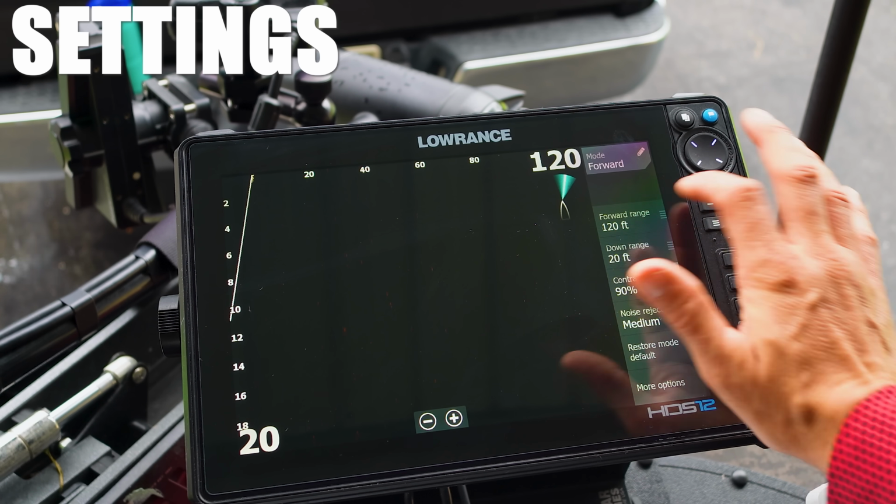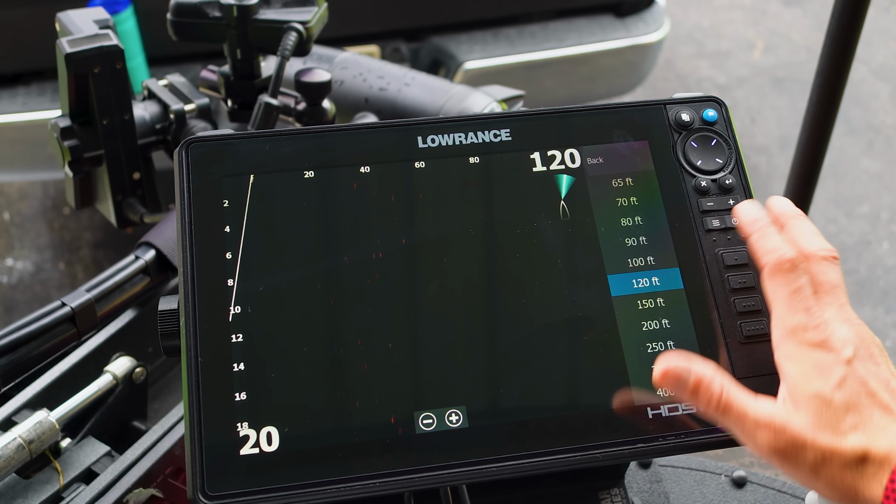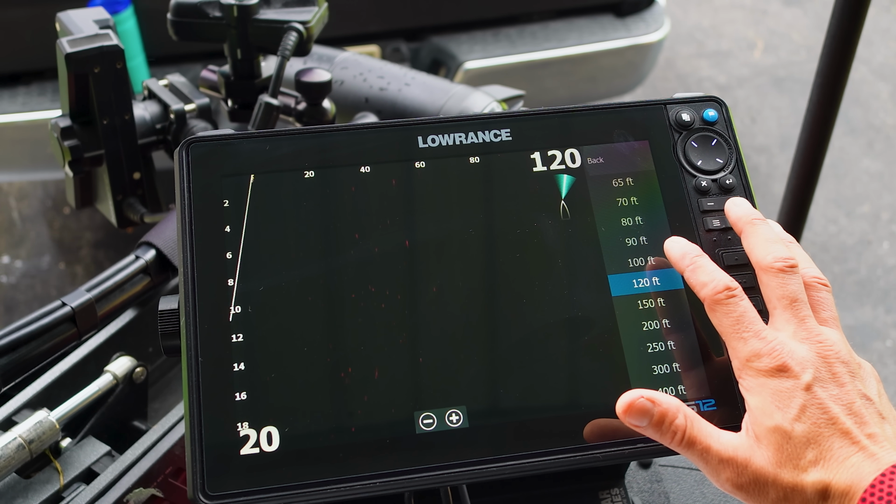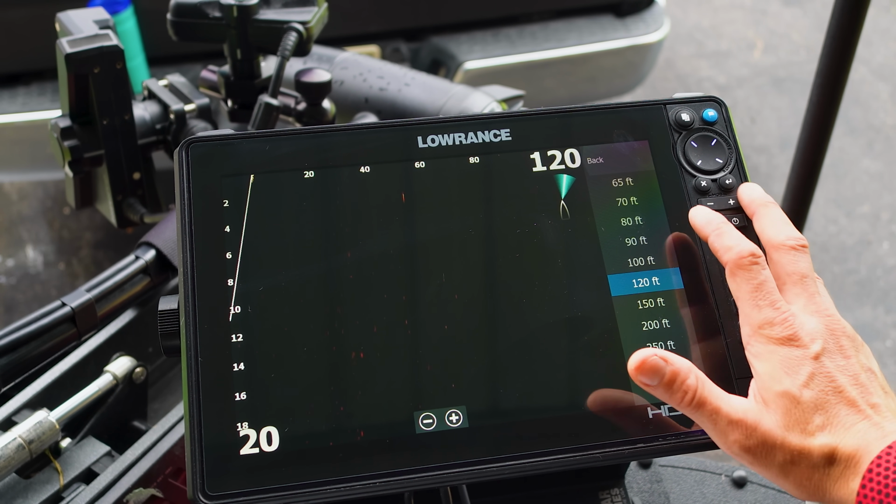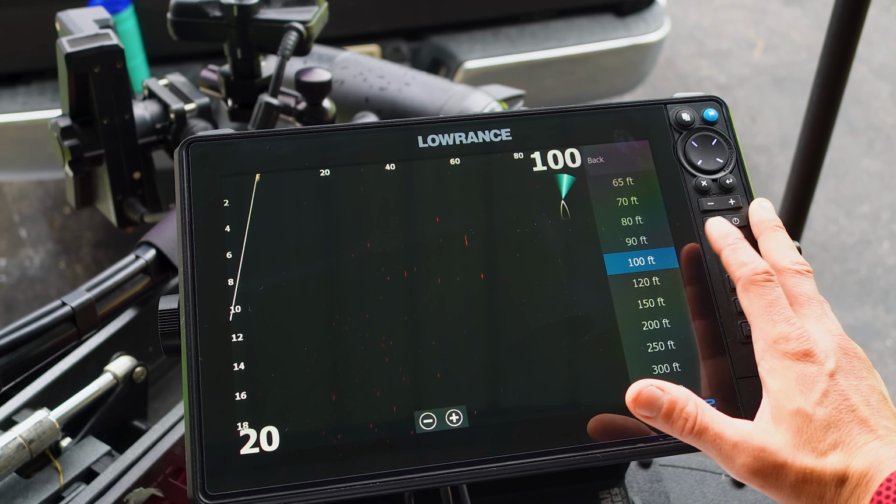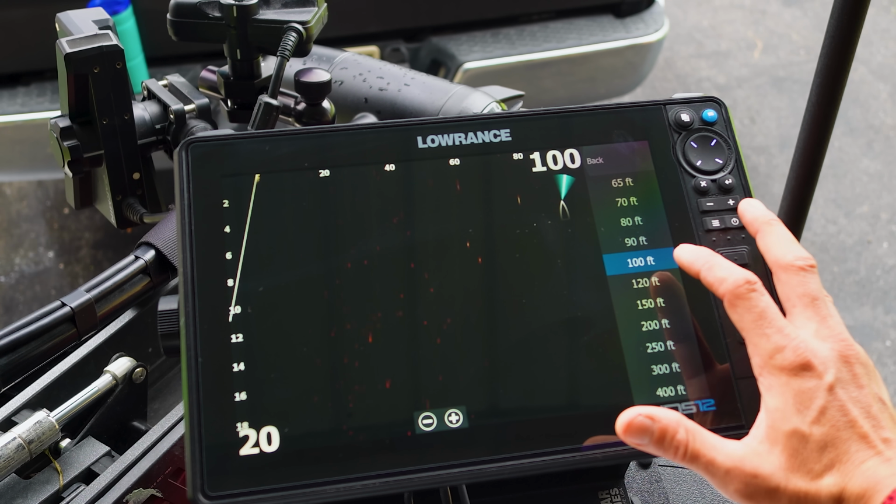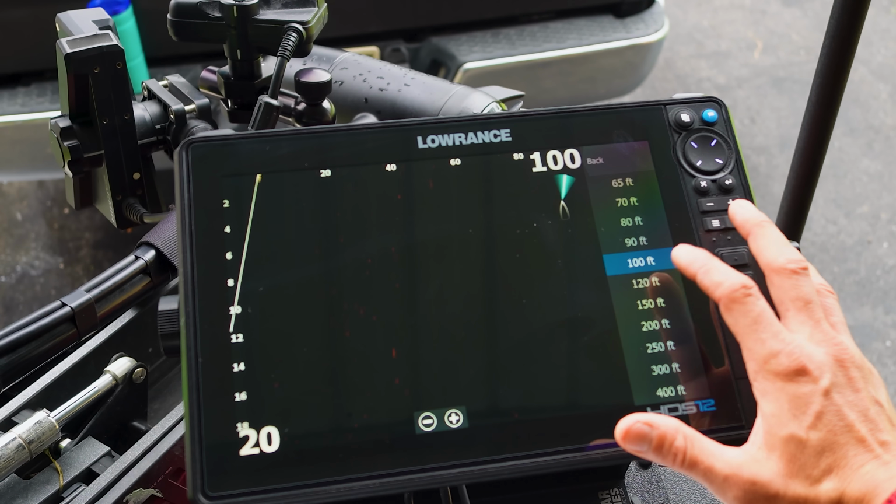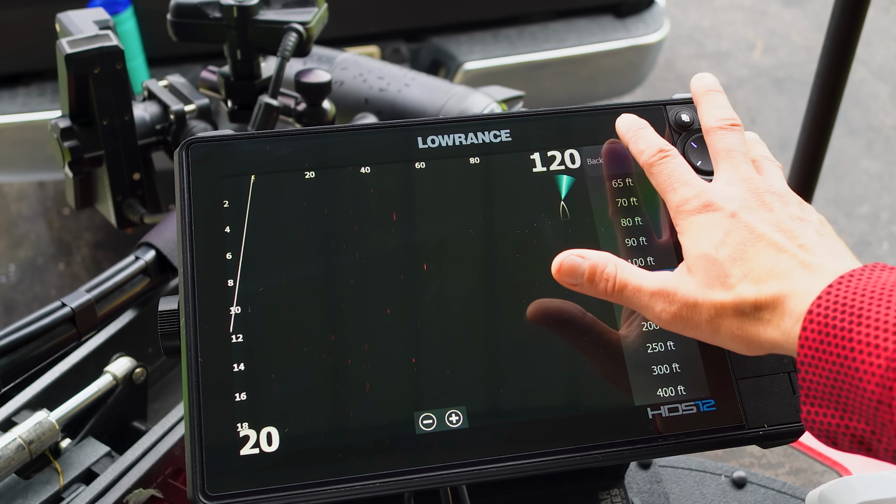So let's take a look right here. I have my forward range set to 120 feet. I think between 100 and 120 is your juice. On the old Garmin and the old single ActiveTarget, the original, guys were going like 80 or 90. I think now you can go to 100, and especially with the way these fish are reacting, going further out can be a little harder to target the fish. It can be a little trickier to line them up, but that longer cast is going to be more and more of a key moving forward.